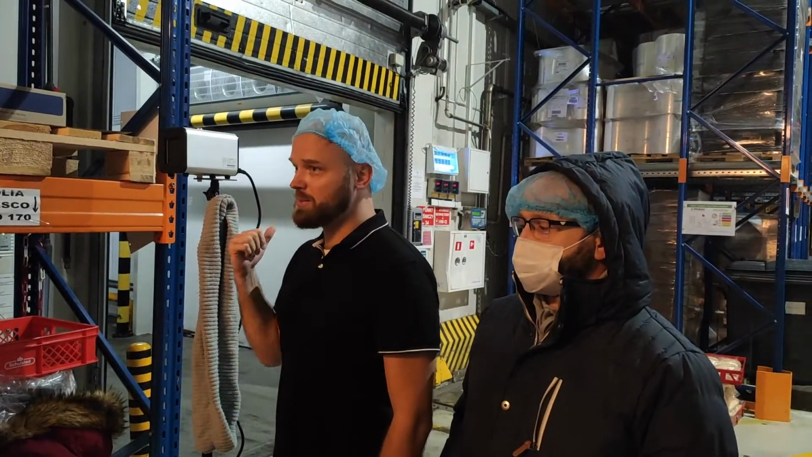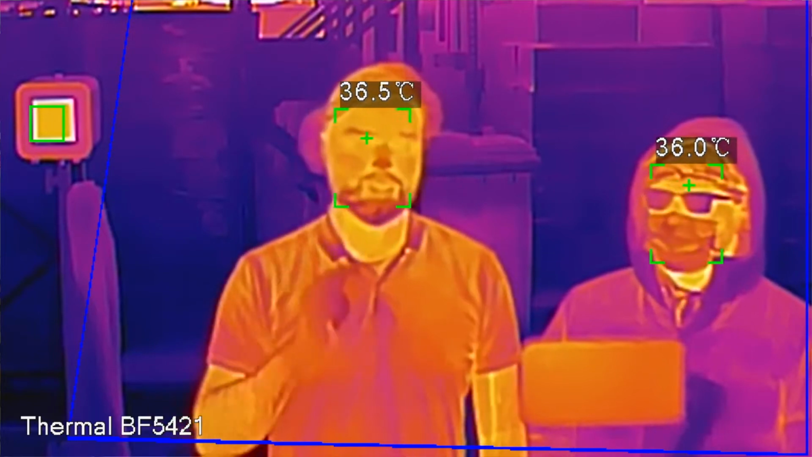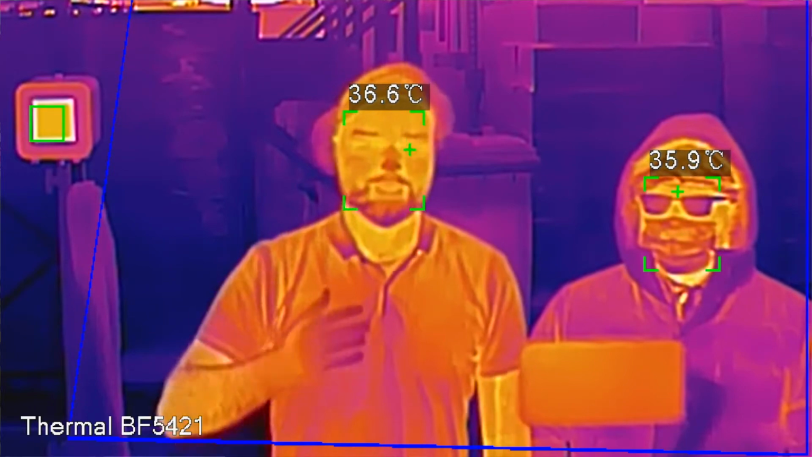Yeah, you will never guess where we are right now. This is actually a huge bakery, and right behind us is the biggest fridge we could find. In the emails, on our Facebook page, and on our blog, you often ask us, okay, HBTM is fantastic, it's working great, but what's gonna happen during the winter? What happens when the temperature drops?